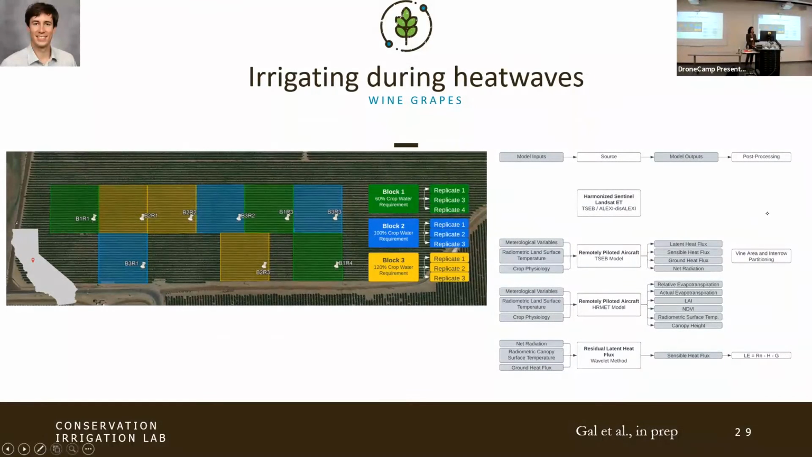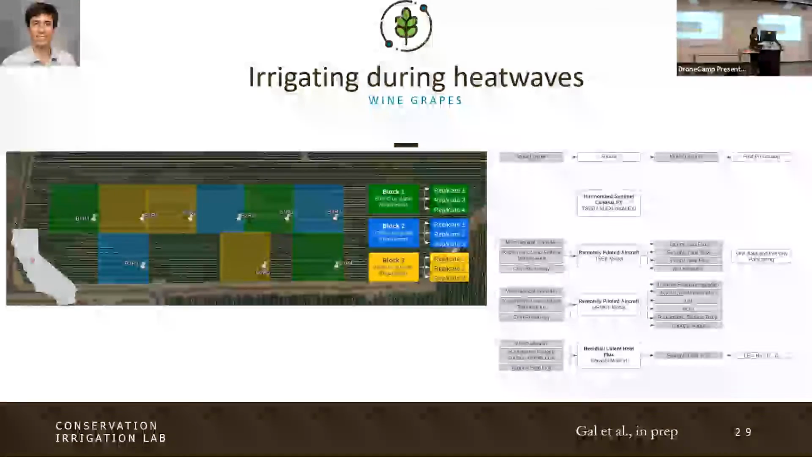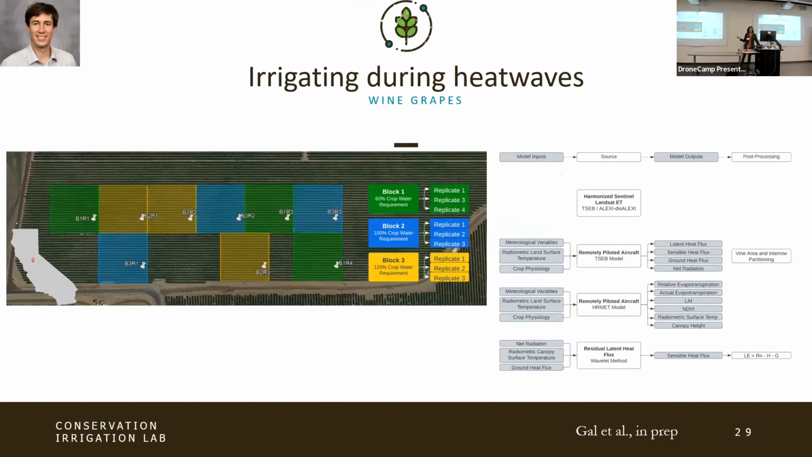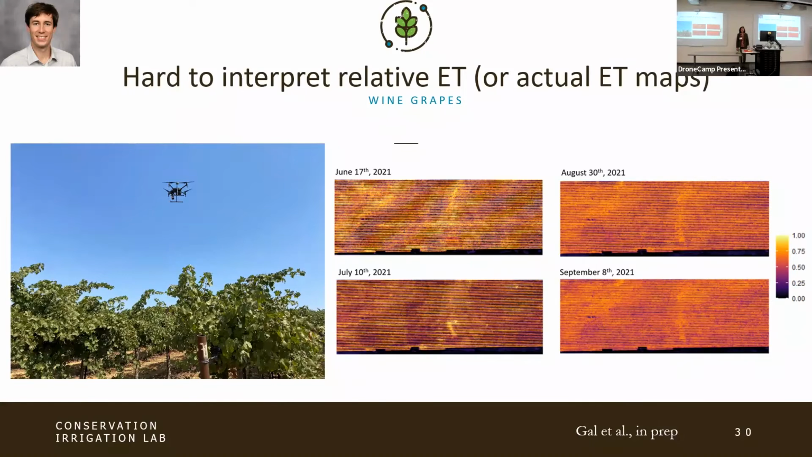So poor Andy, who's in our research group, actually had to plan his missions for the heat waves in the Central Valley and go collect imagery during the worst days. But he's taken heat management training, so he takes good care of himself. But this is kind of neat. It was really hard to interpret the first maps. Just like I saw those stripes, I wanted to see those little blocks in the drone imagery, and we didn't see them. And we were just like, oh man, why didn't we see them?